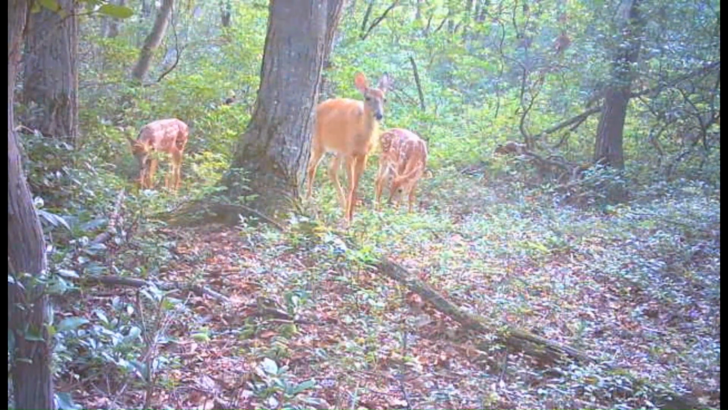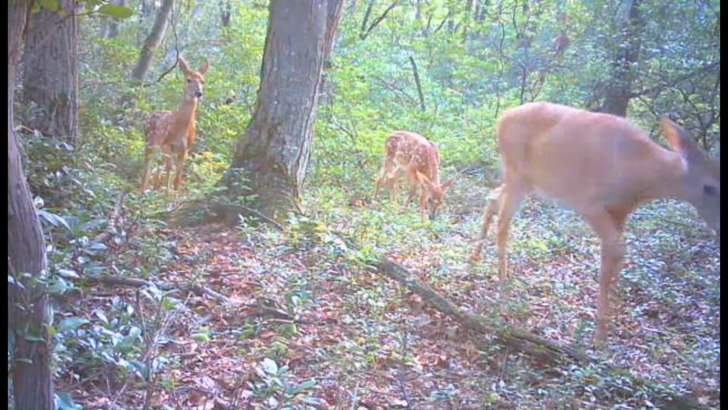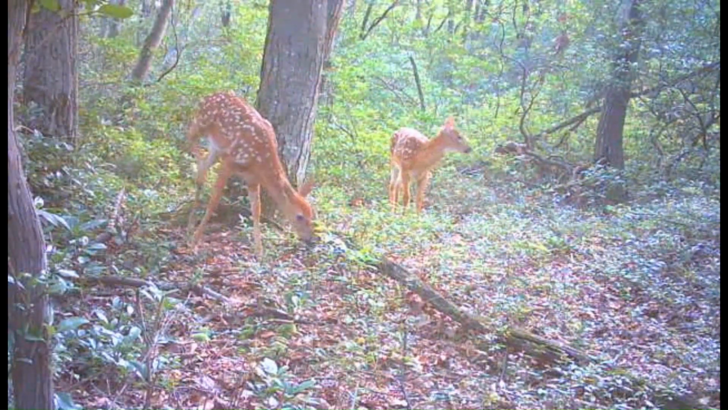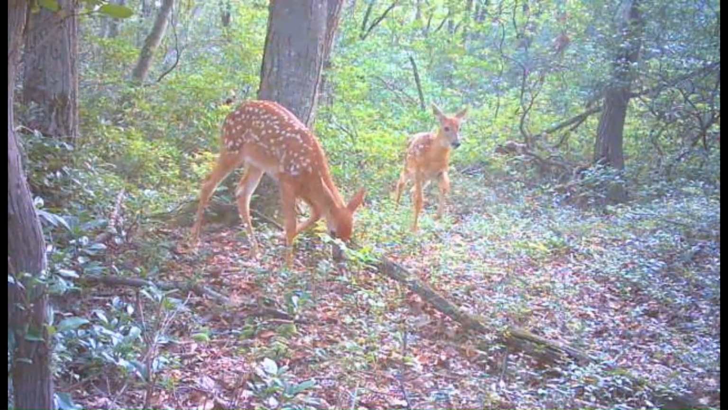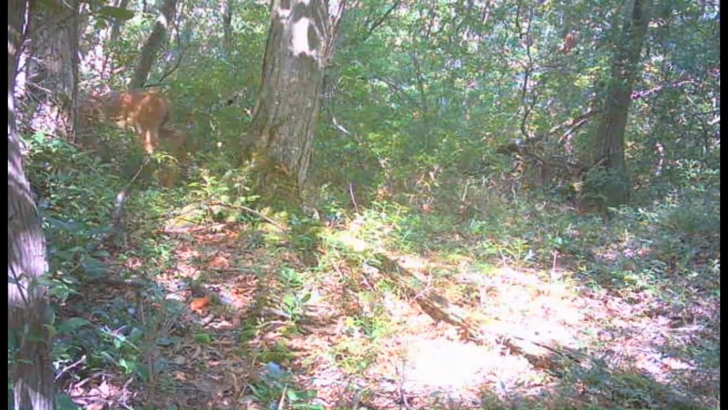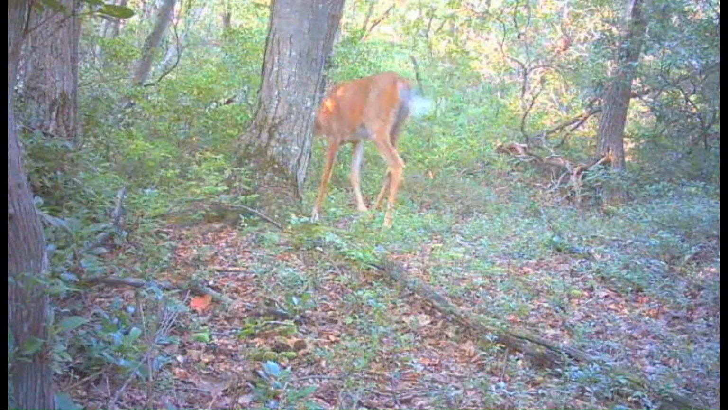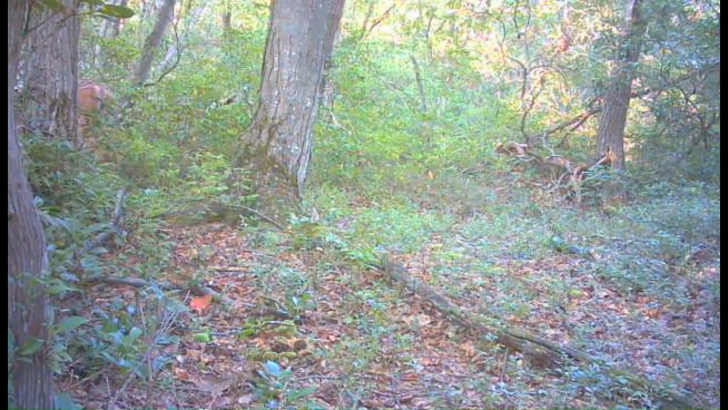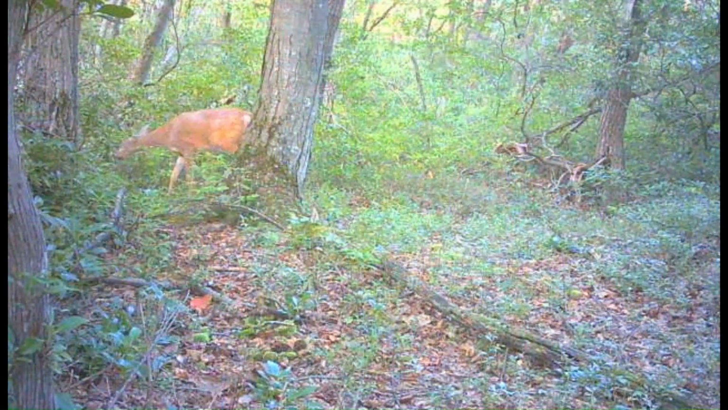And one of them fawns is bigger than the other one. Probably because one of them's a buck and one of them's a doe. But I can't really tell that. And those two are definitely bigger than some of the other ones. We got a chipmunk there climbing up the tree, then the buck going through again. Looks like the same buck to me. Then doe following.